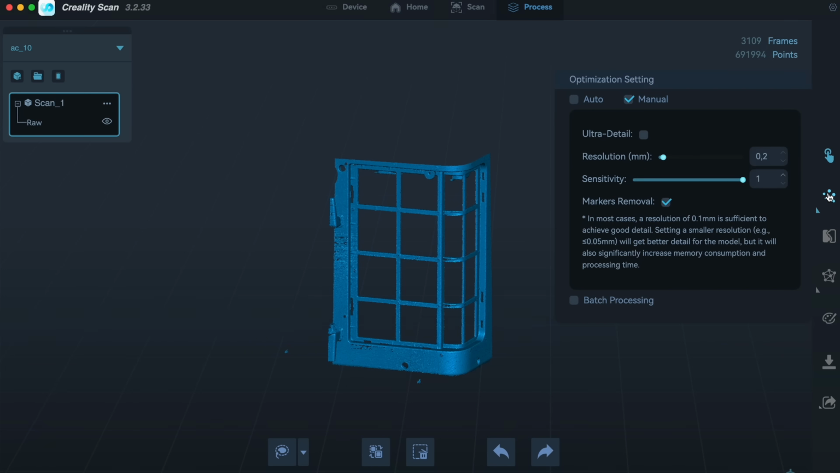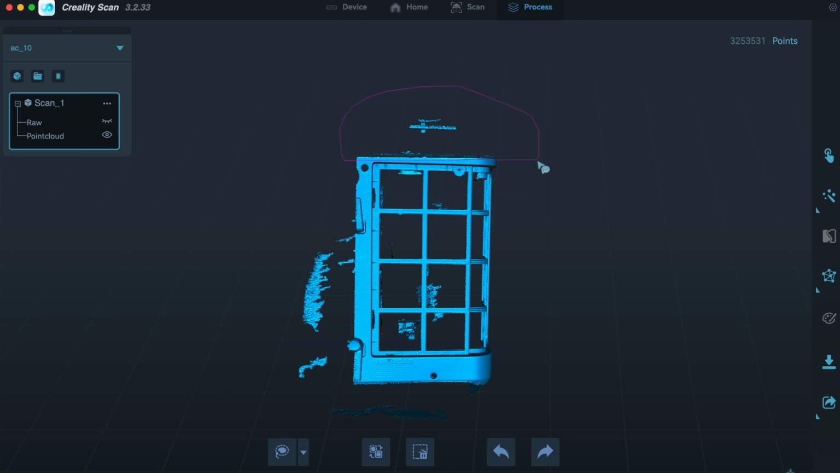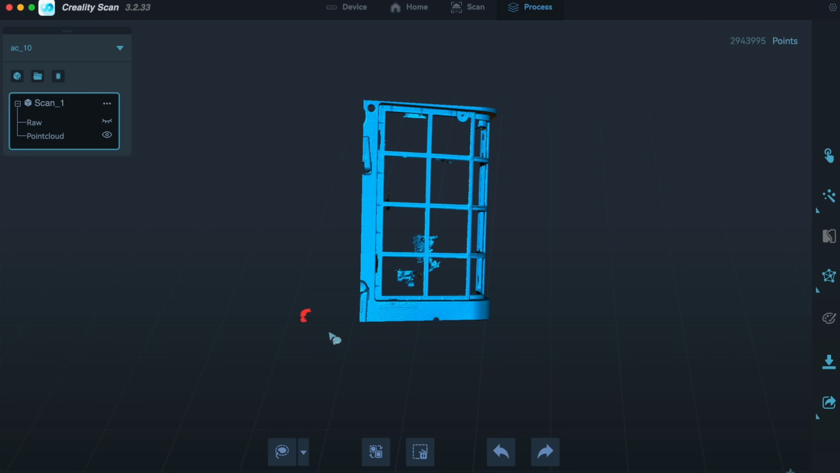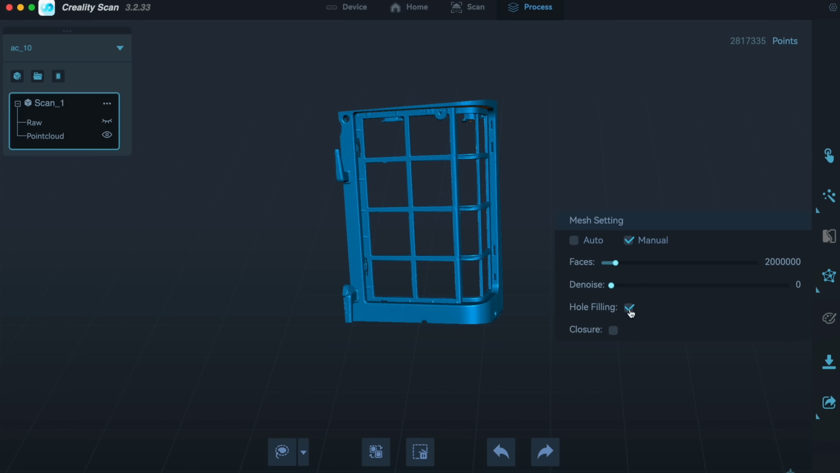The first processing step is optimization, which fits regularly spaced points over our point cloud. The default settings usually work well, but you can tweak them a little depending on the resolution you're aiming for. Once this is done, you can further remove some unwanted data and then go to mesh generation. This will fit a triangle mesh over the points that you can export as an STL or OBJ.